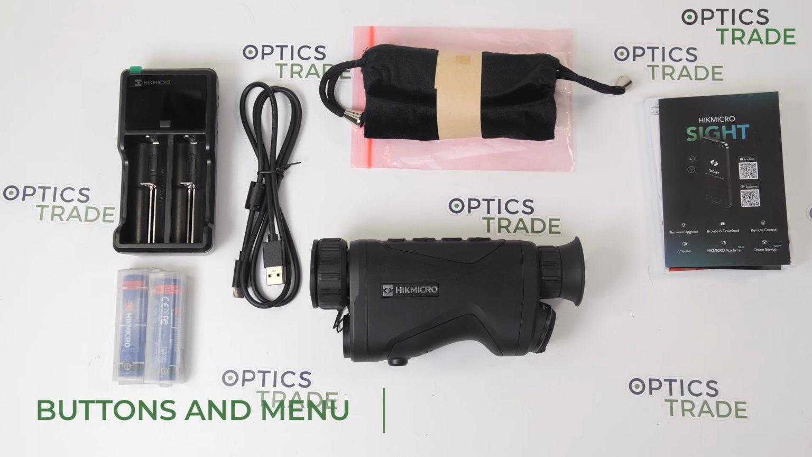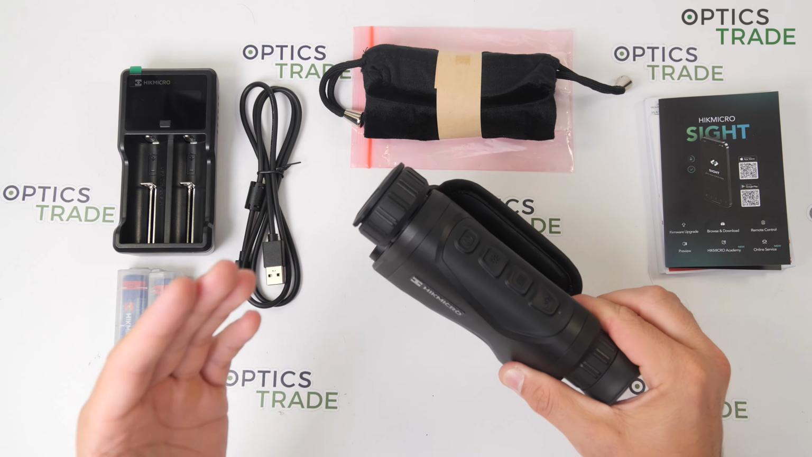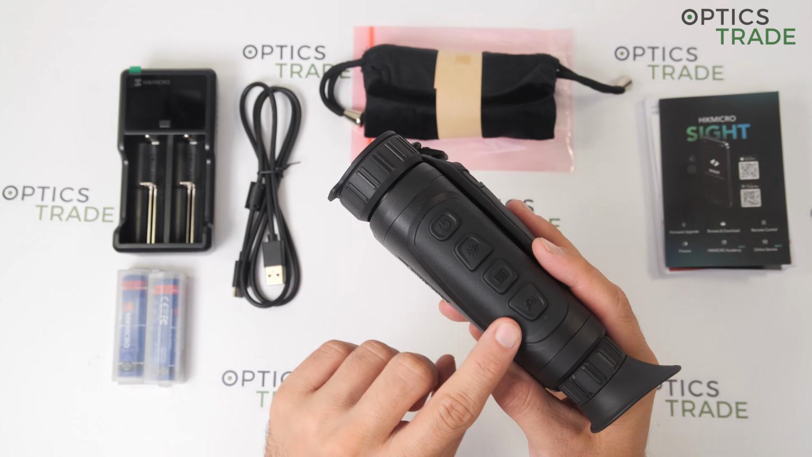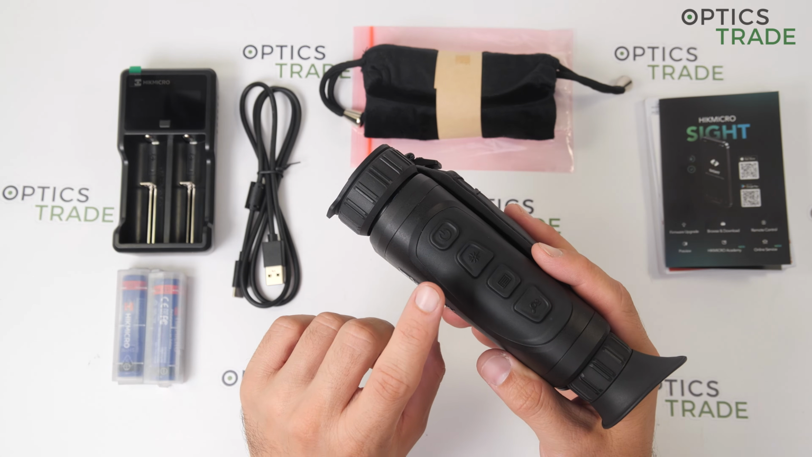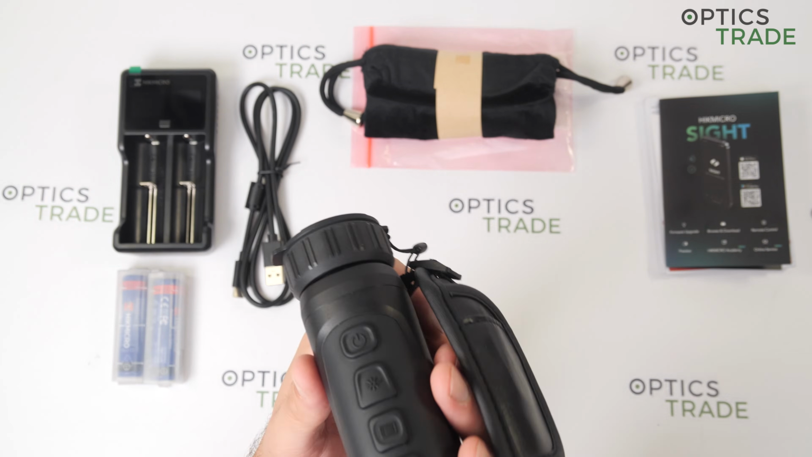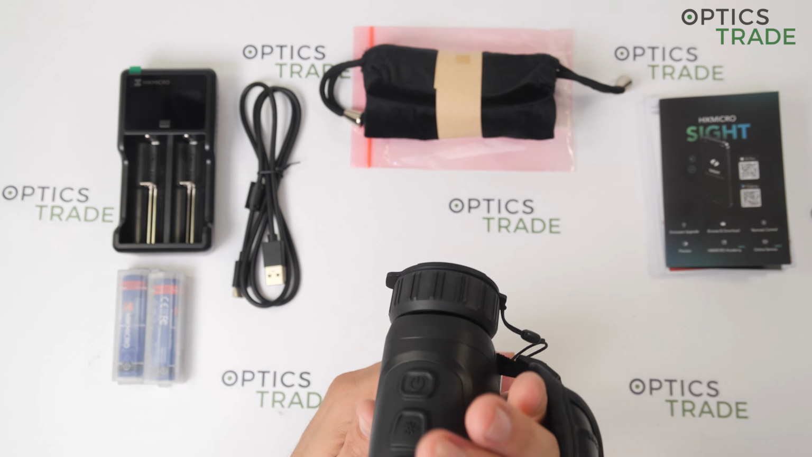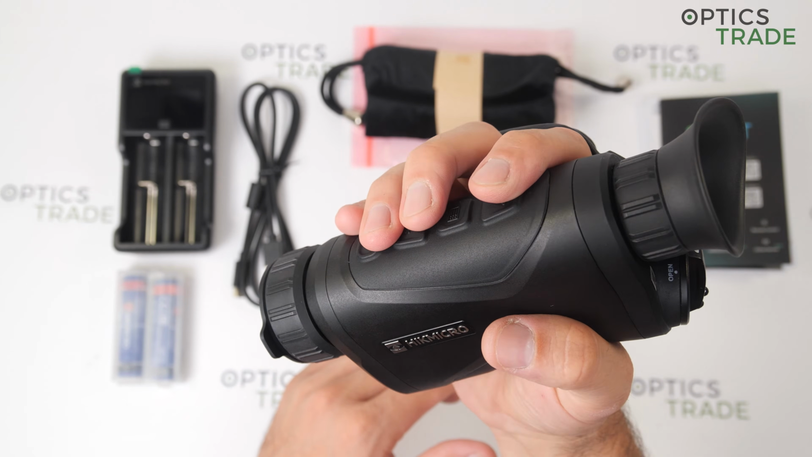Okay, now for the menu or for the buttons. They are positioned here on top, and I think that the placement of the buttons is really well made, and especially for a right-handed user with this carrying strap, it is really easy to use these buttons.